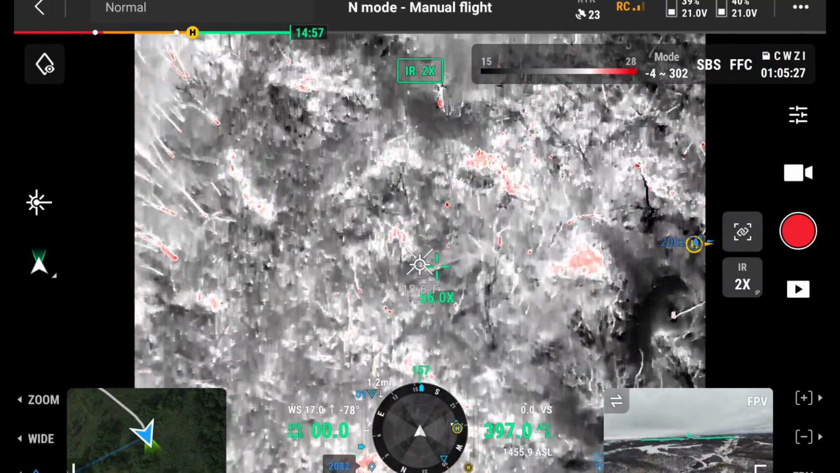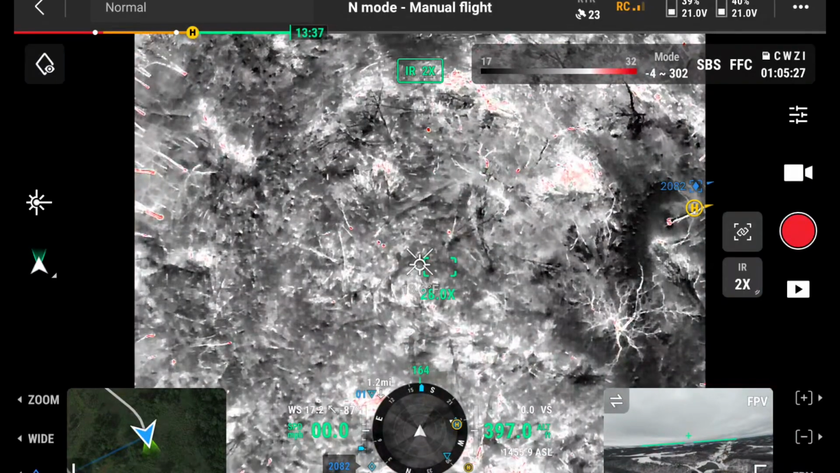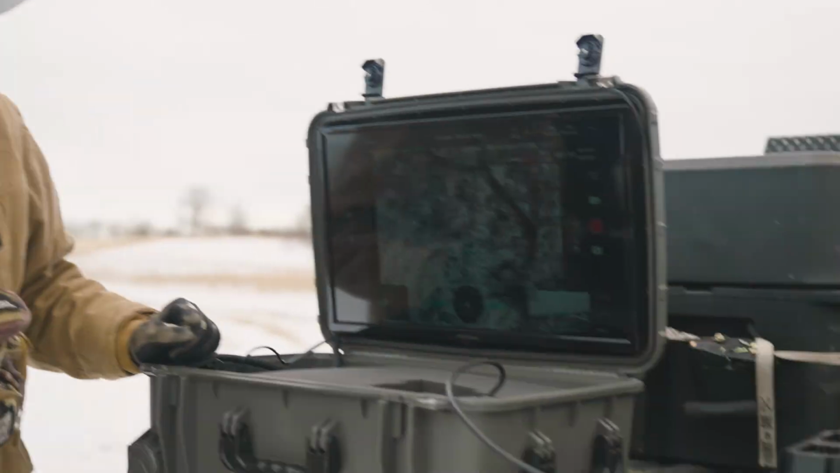Now he's zooming out and you can see, those are old deer beds, all these. Those are deer beds, those little hot spots. Because those deer were bedded there, they heated up the ground, so what appears to be a deer is actually just a bed, a heat signature from a deer being there, who knows how many hours ago. But super, super cool.